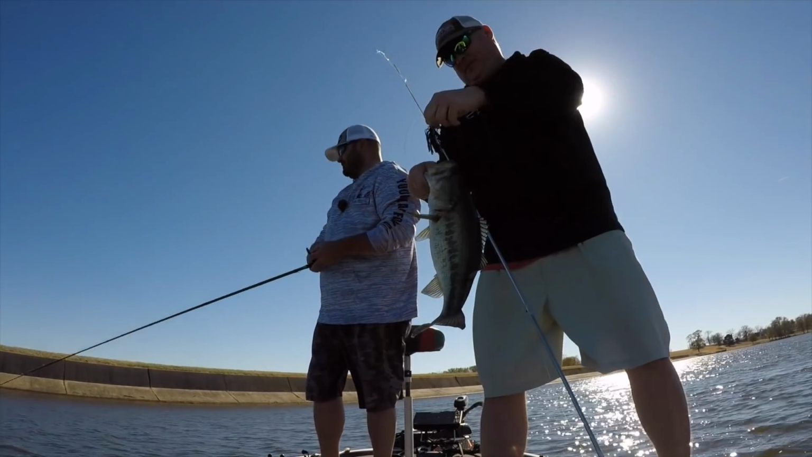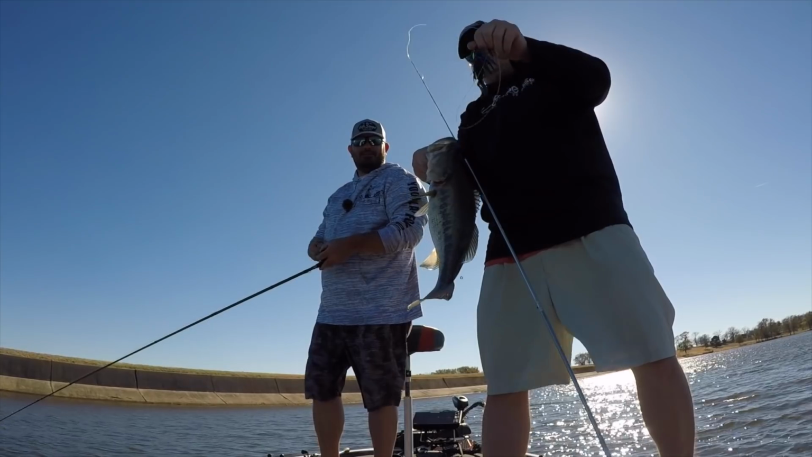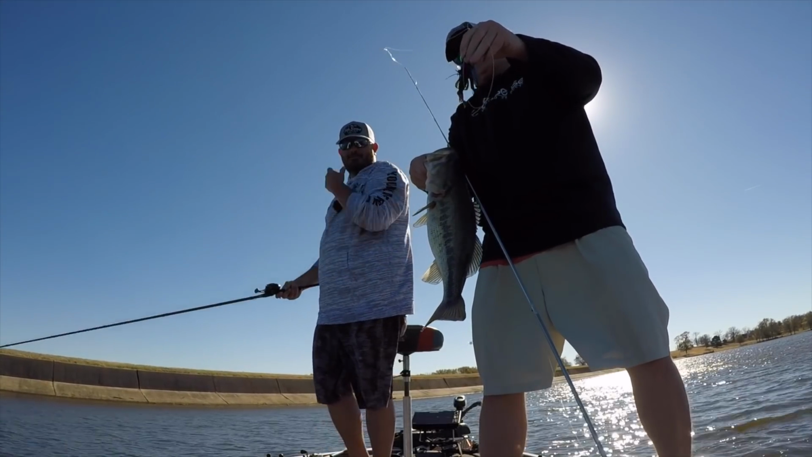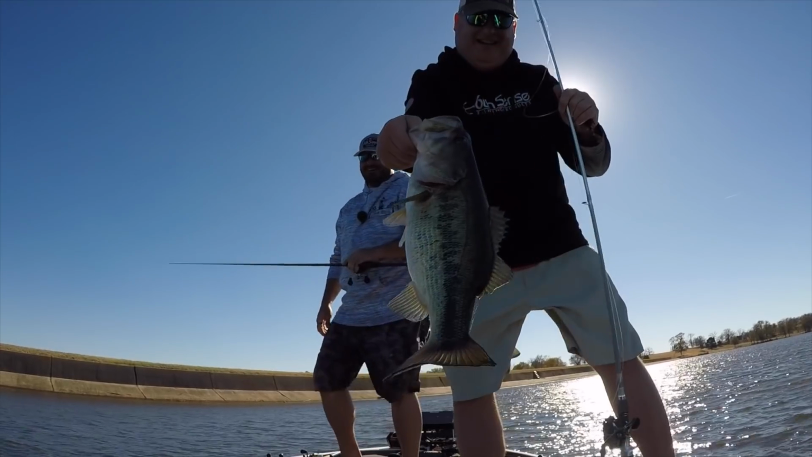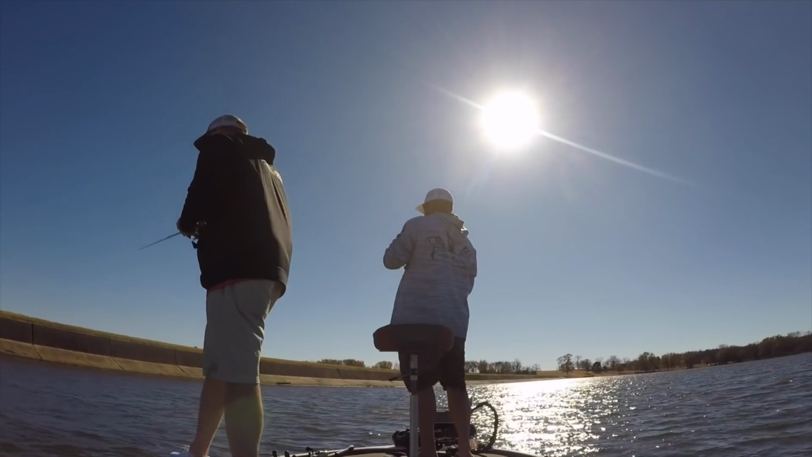Hey, that bass probably was fighting over whether he liked the red part of that trailer the best or the pumpkin seed part of that trailer the best. Or maybe it was the watermelon flake on the pumpkin seed side. That is a good one. That's a nice fish.